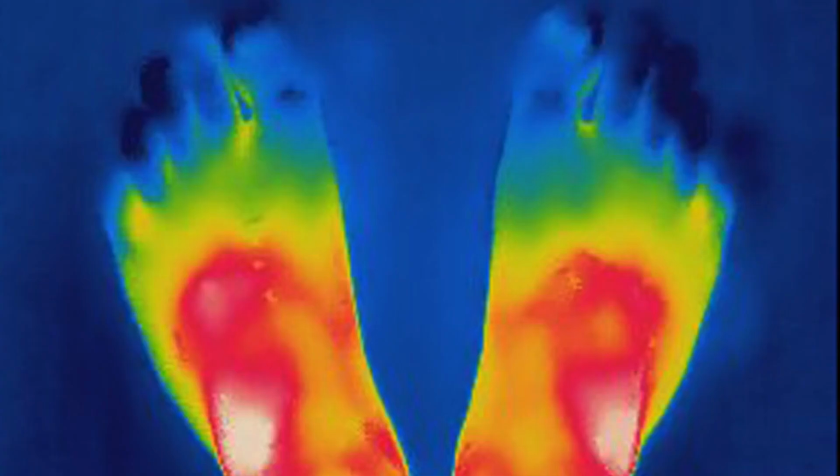All objects emit some kind of infrared radiation. In fact, it's one of the ways that heat is transferred from one object to the next. The hotter an object is, the more infrared radiation it produces. Thermal cameras can see this radiation and convert it into an image that we can see with our eyes. Much like how a night vision camera works, it can capture invisible infrared light and then convert it to an image that our eyes can see.